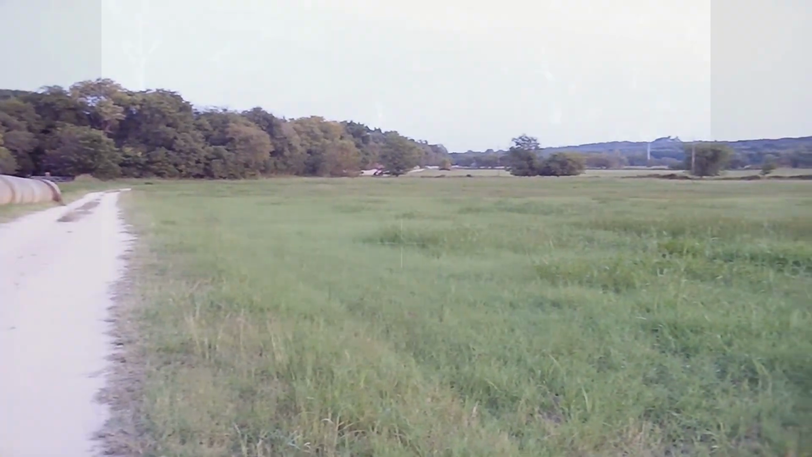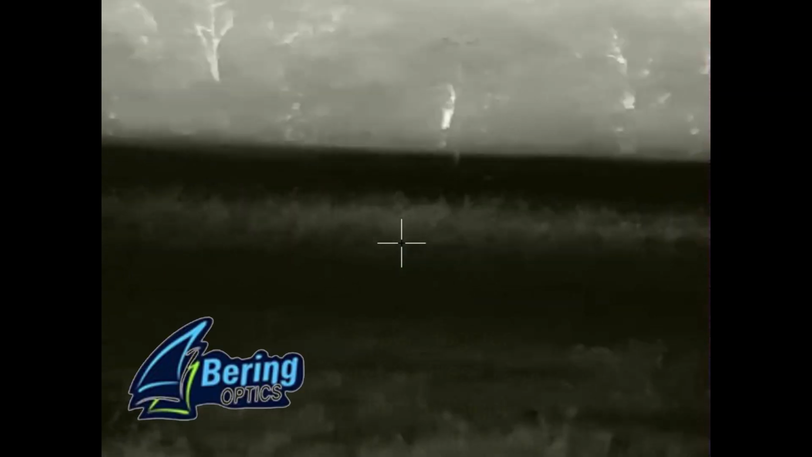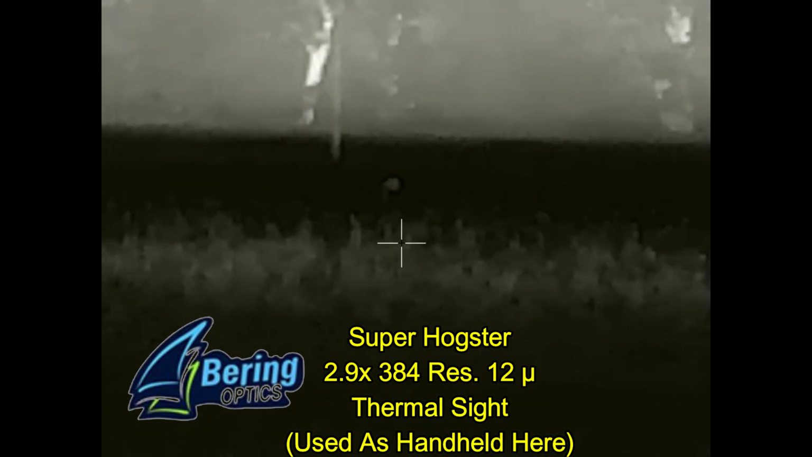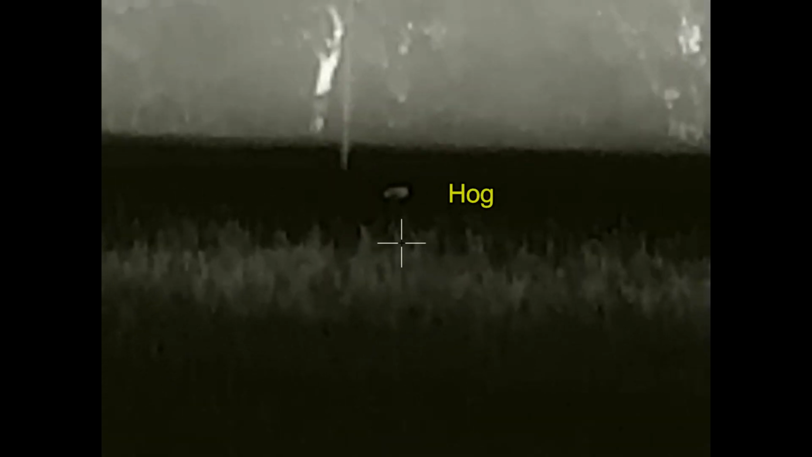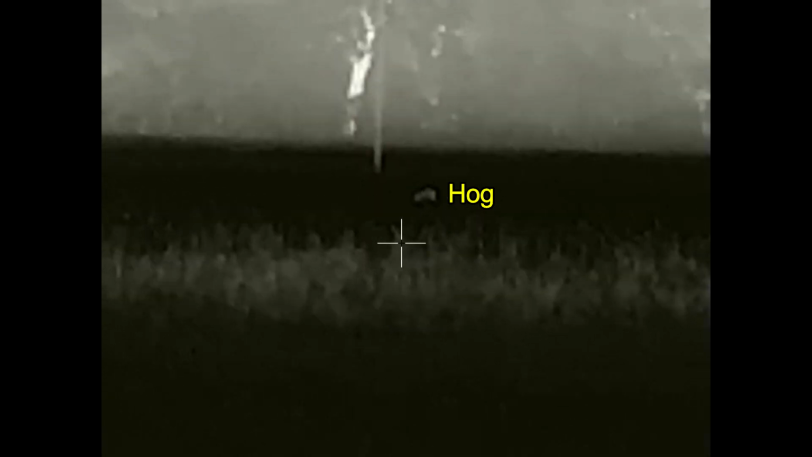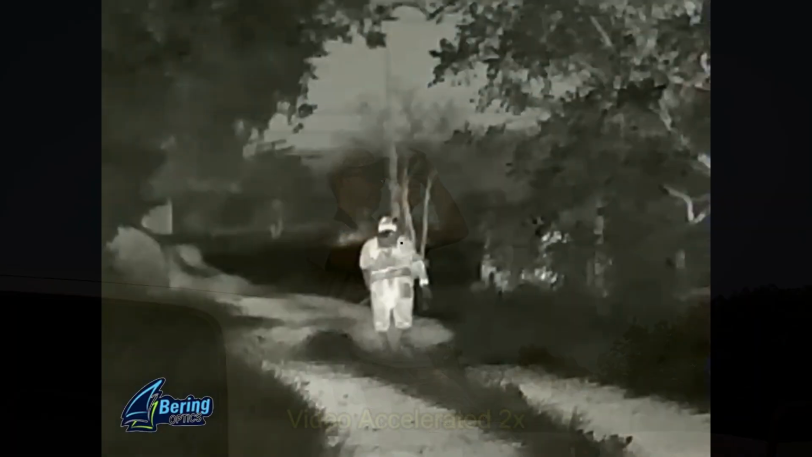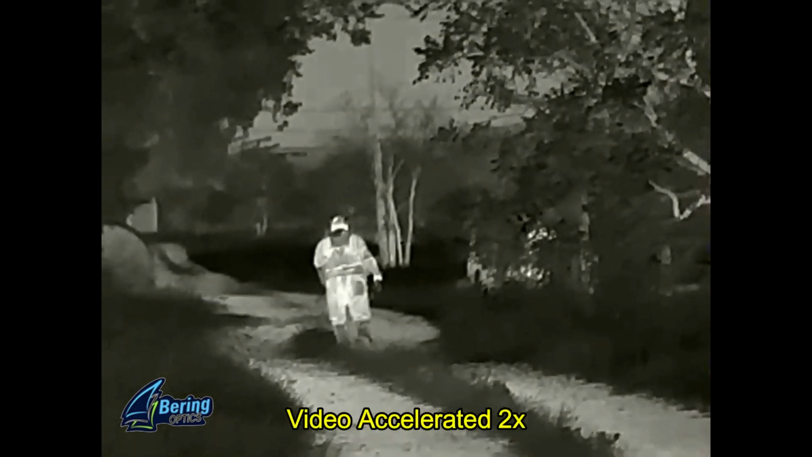Didn't see any rooting, but when I came back that night, I spied this lone hog out in the field using the Bearing Optics Super Hogster. So this was going to be the property where Ben and I were going to start when we got together. And sure enough, here's Ben using the Super Hogster scanning the field. It wasn't too long after dark when he spied his first hog and sent me after it.